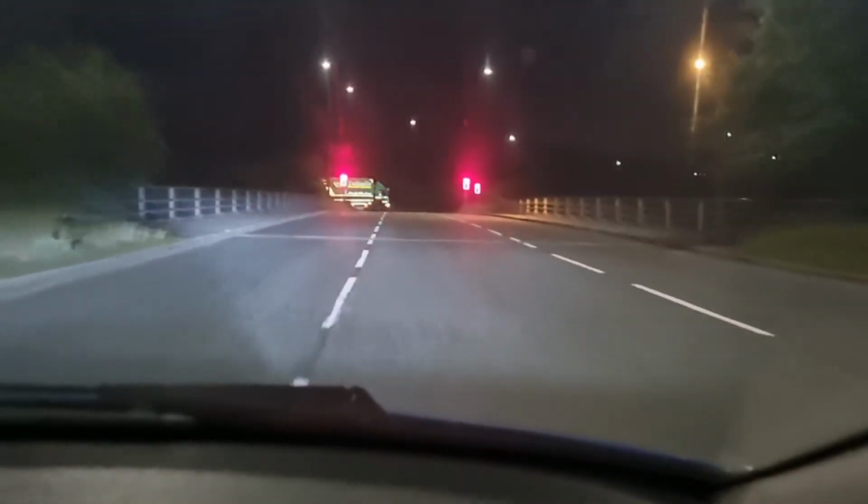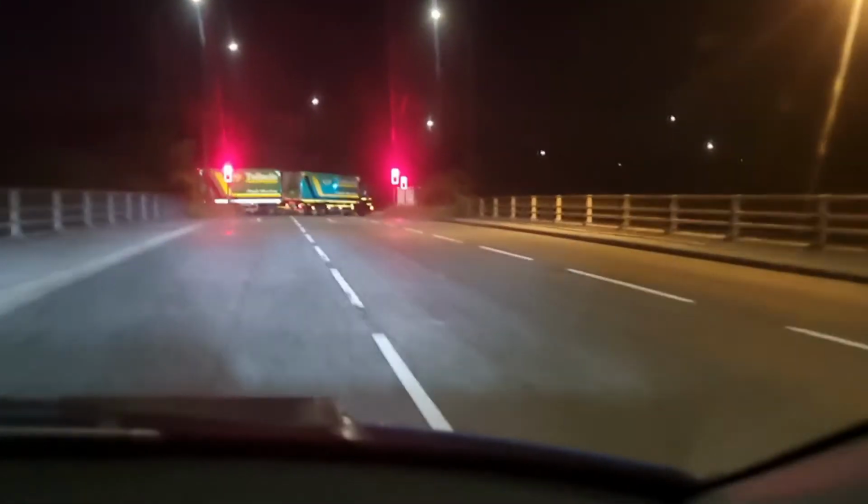I've never been around this roundabout and not had to sit at a set of lights. They've never been green all the way around. Never.